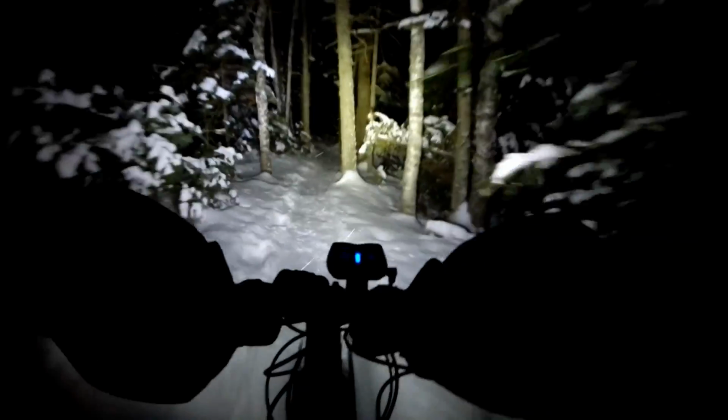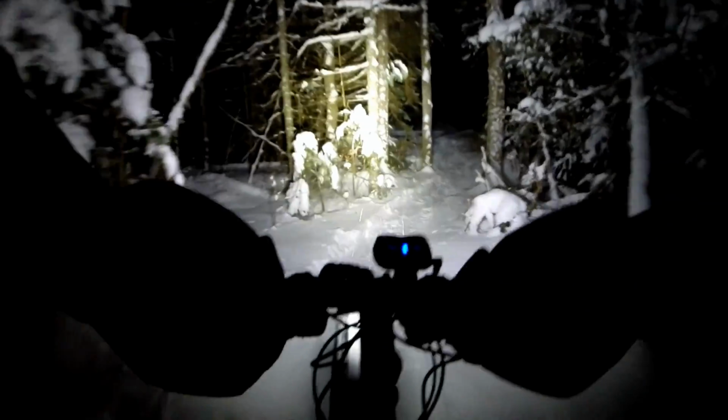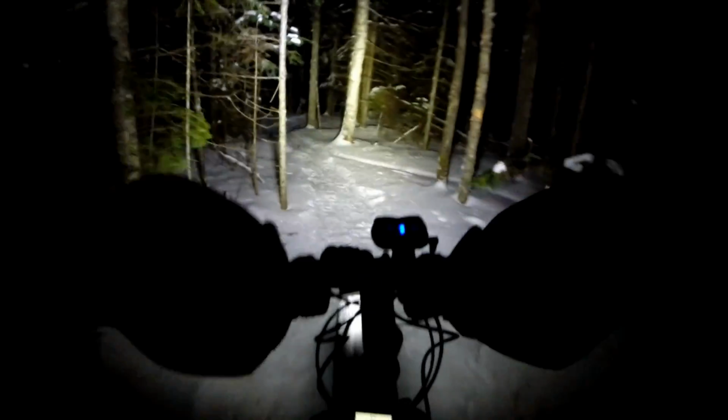It looks like they were purposely trying to pack it down. Across the power line. I'll go back into the trail system proper.